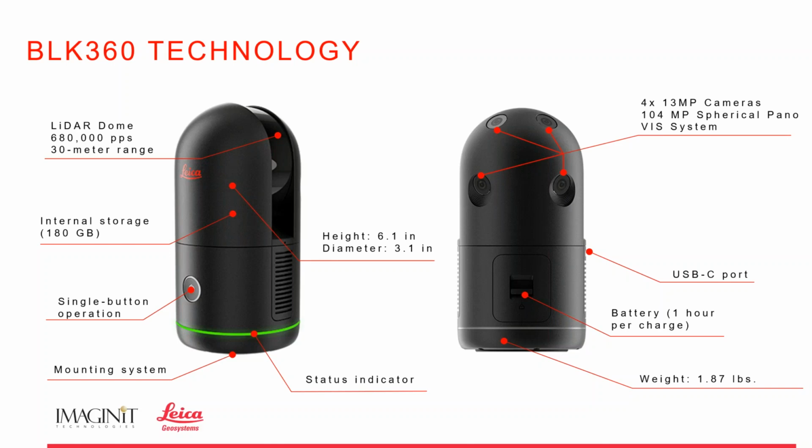All right, we've got an internal storage of 180 gigabytes worth of space. That's up to about 1,500 scans. Again, the dimensions of it, about 6 inches high, about 3 inches wide, very, very small. This scanner has one button on it. I always tell everyone, if we can't teach you how to use one button, man, we're not doing our jobs.